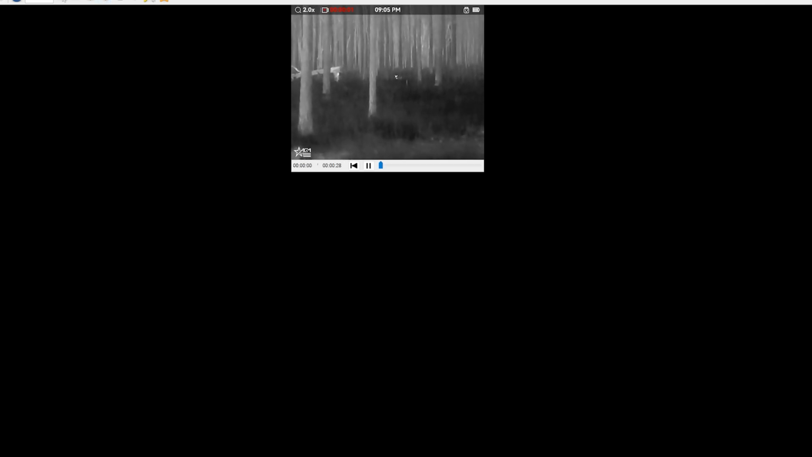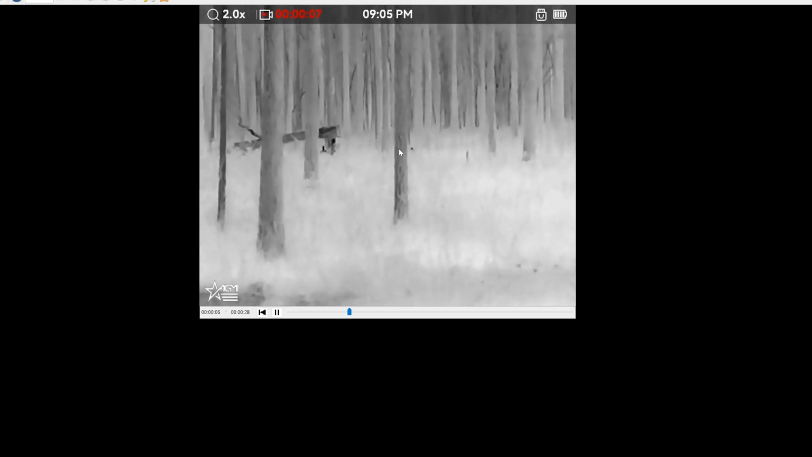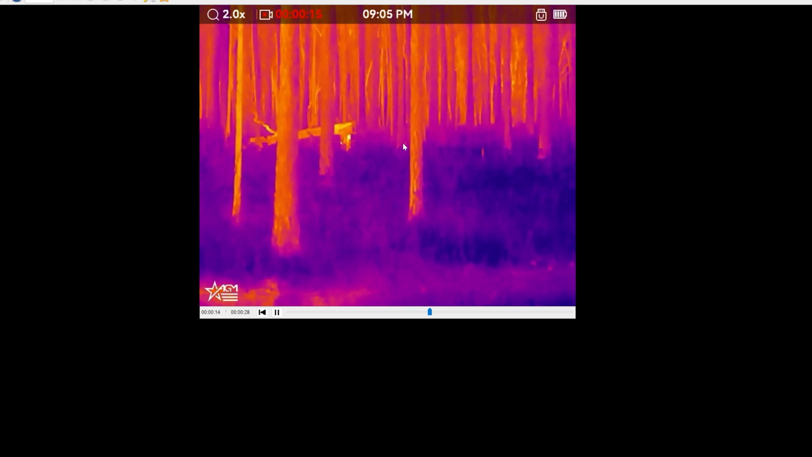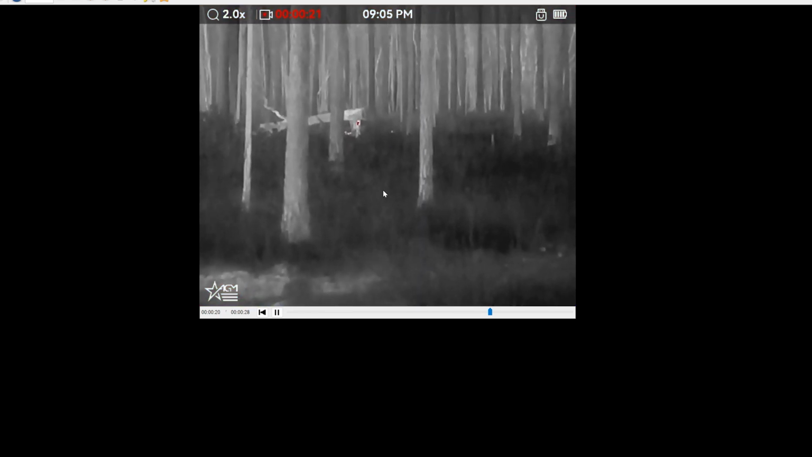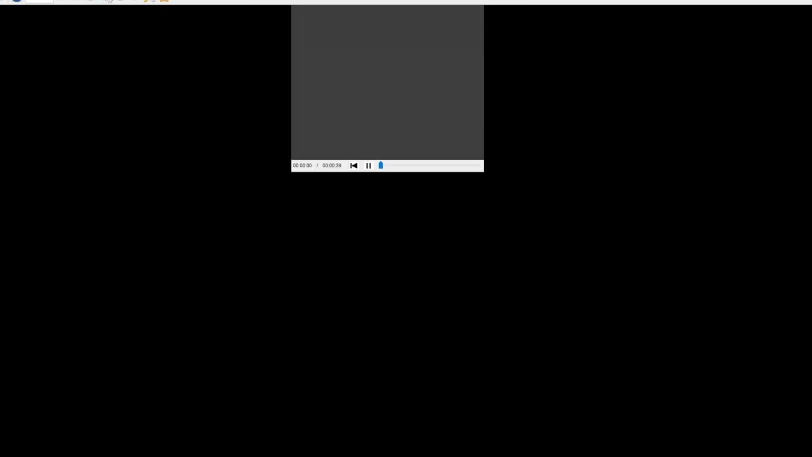And then moving on to here, this one we're going to zoom in a little tighter. Here's the different modes. Black mode, here's a deer right here, and there's a deer walking through this thick, tall brush. Believe me, if you've never been to South Georgia, you don't know how thick this is. This is all gallberry, and this isn't just sticks. This is super thick green foliage here. But you can still see both of those deer. And there's white hot again, so you can see that.